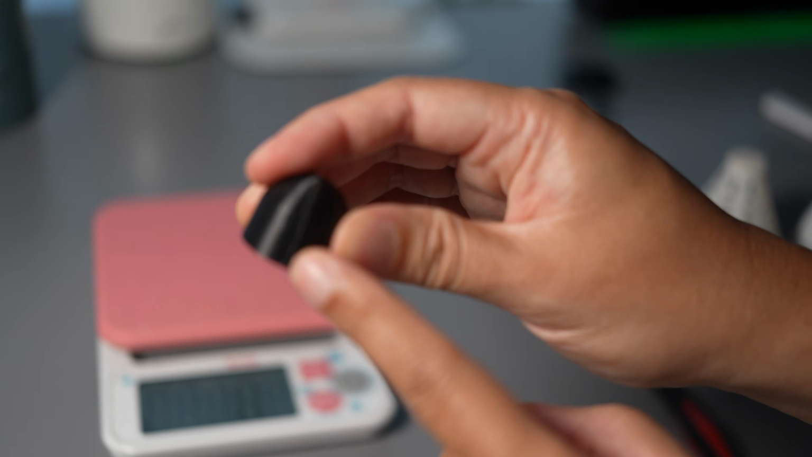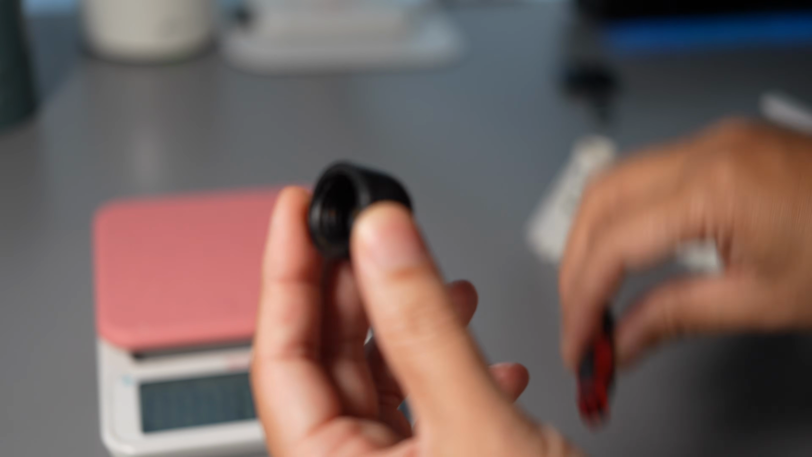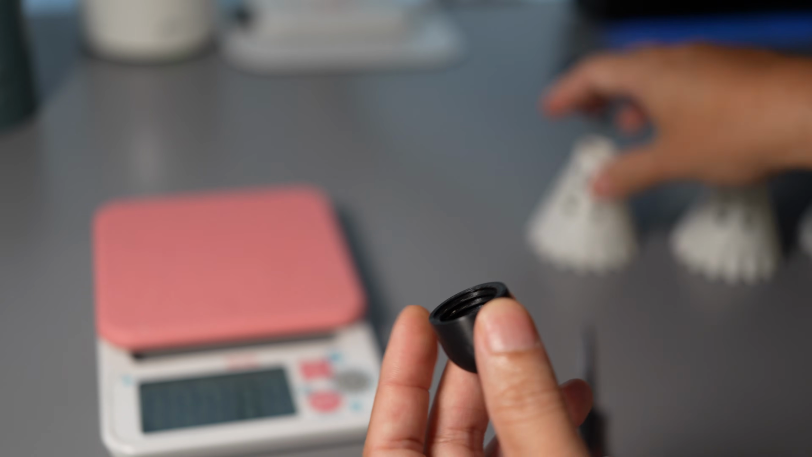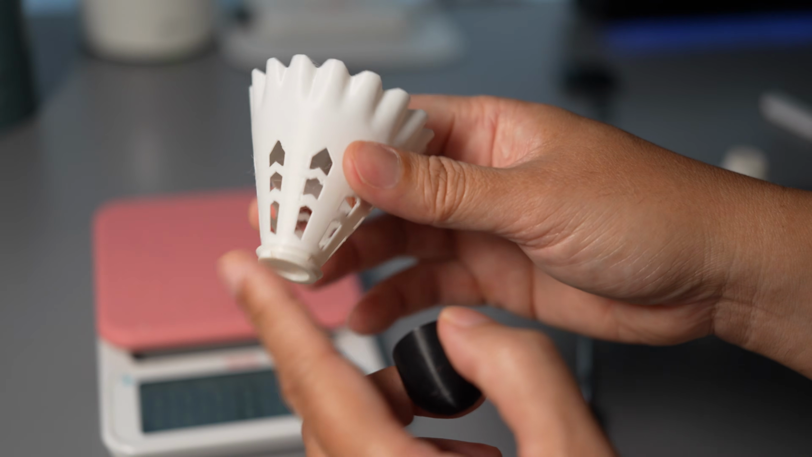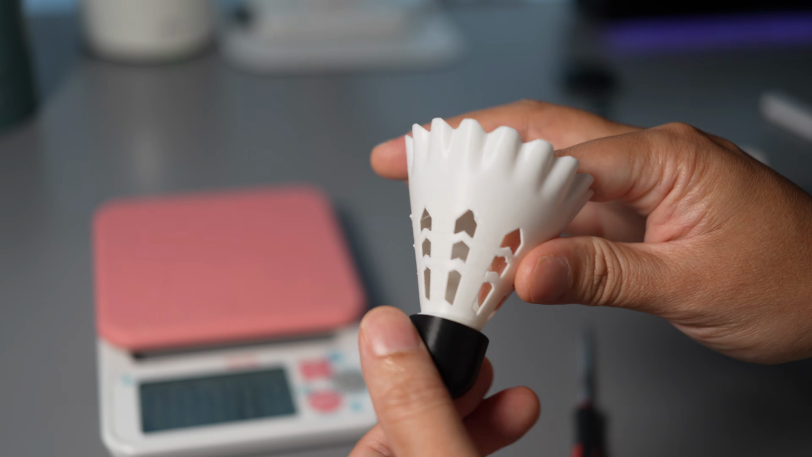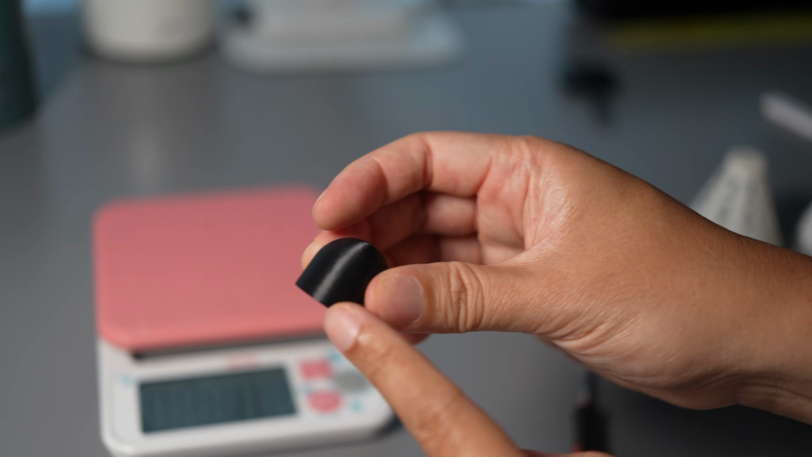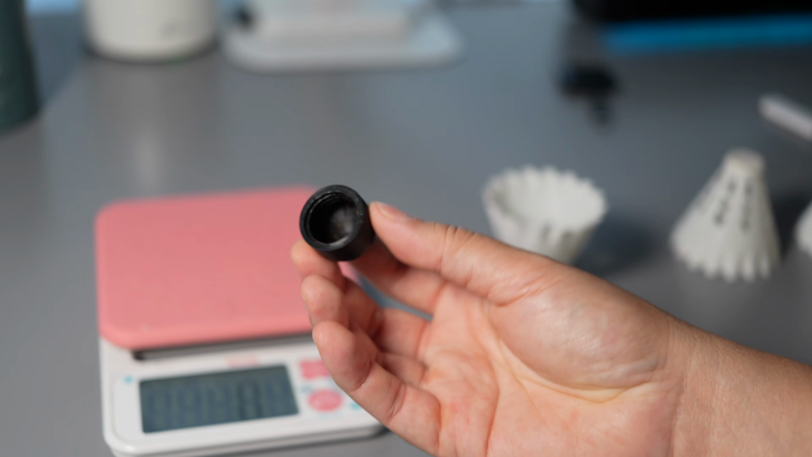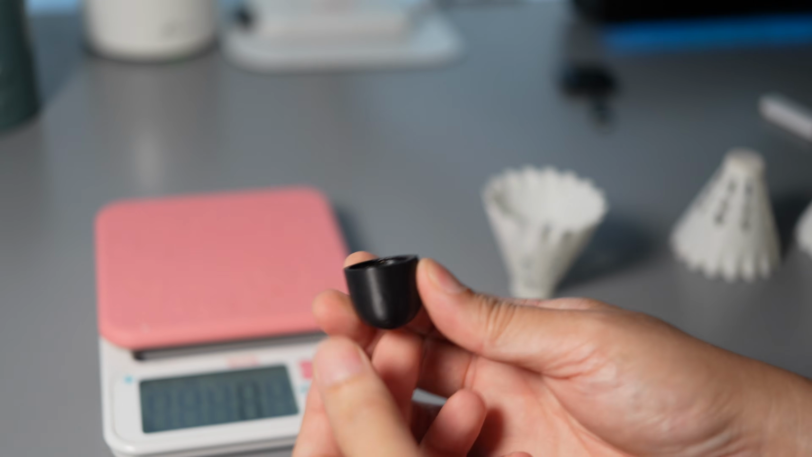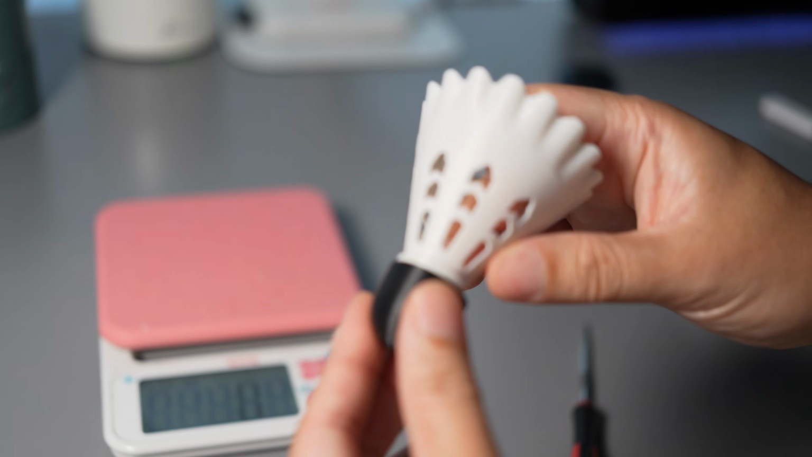For the cork, I made several versions. I added solid filament inside to increase the weight, because I think that if this feeder is too heavy, then adding weight to the cork can improve the balance. Otherwise it will nose down. So let's weigh the cork: 3 grams. So the cork has the same weight as the original cork, but the feeder is too heavy.